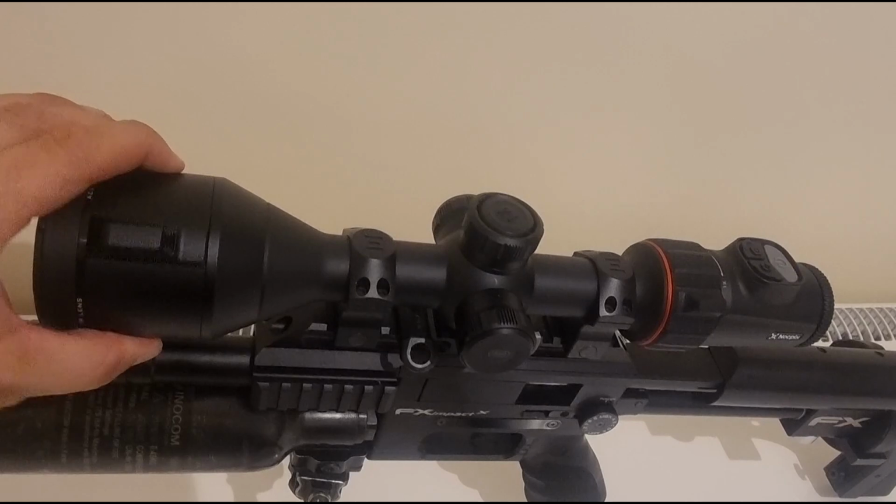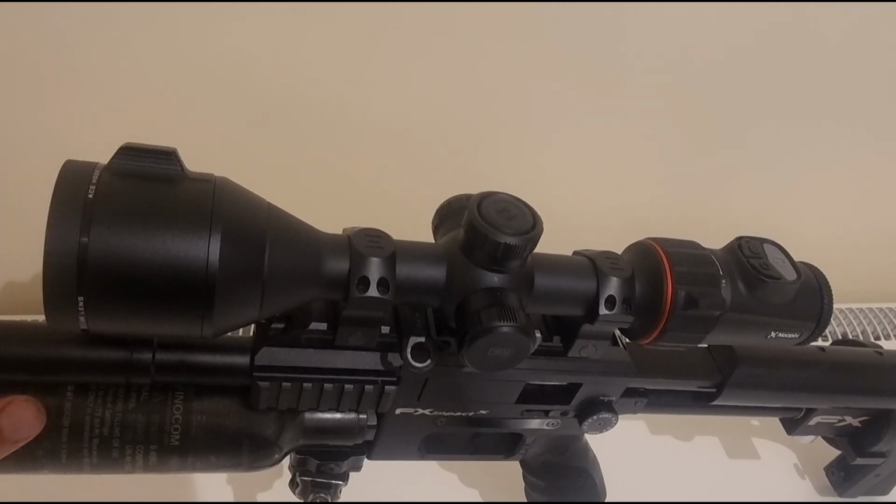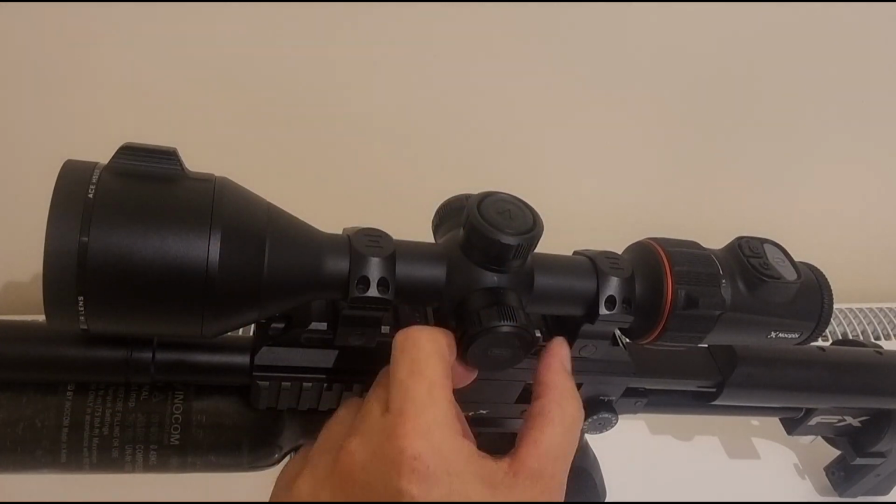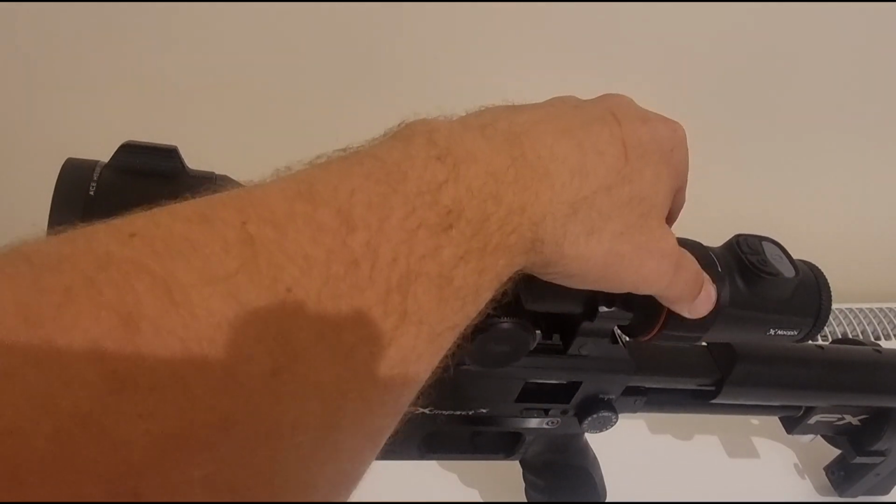The scope has a flip-up cap and the parallax is very smooth and not stiff like other brands on the market today. The menu is very easy to use just by turning the turret left or right. The zoom lever is also very smooth. To power the scope we can put batteries into the side, or it gives us the option to add a power bank.